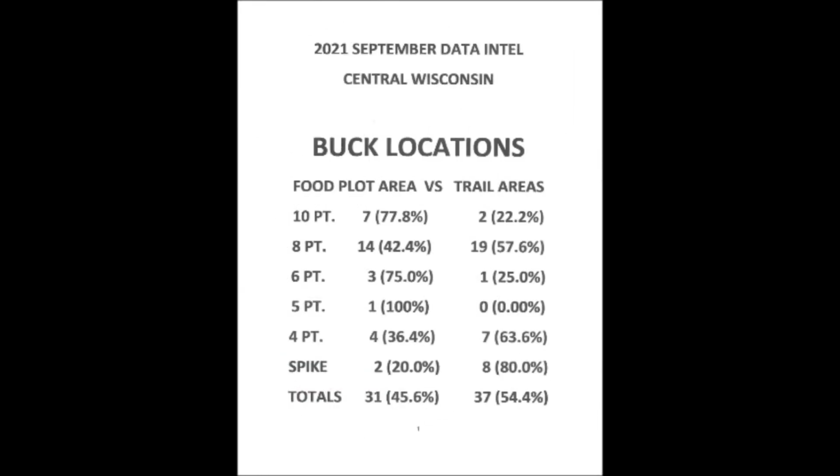Now, if you look at the chart a little bit, obviously the D represents doe pictures, and the circled number indicates buck pictures, and the rack size is the number inside the circle. Now, that info is further broken down into additional intel data categories that we take into account for putting together the final pieces of the puzzle that hopefully put the percentages in our favor for our fall deer hunts. So let's take that deeper dive into the intel and find out what additional info other than pictures this data set provides. First, our focus is on bucks.